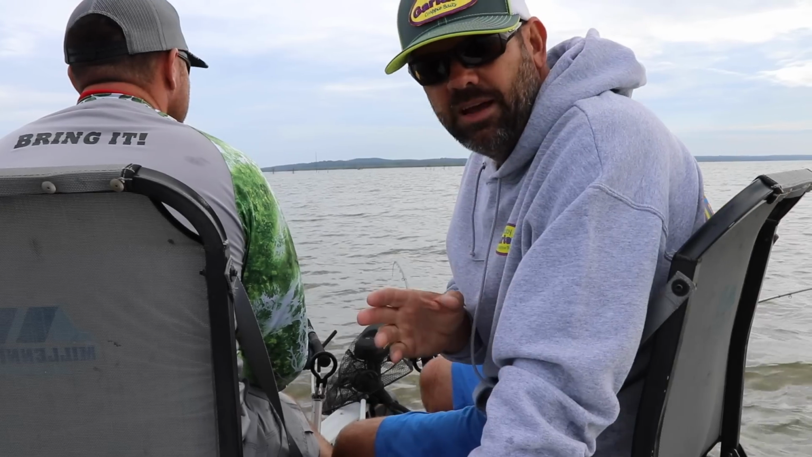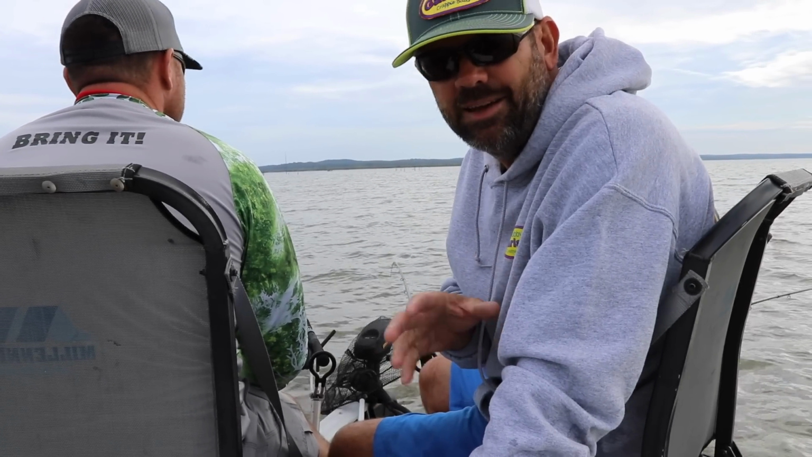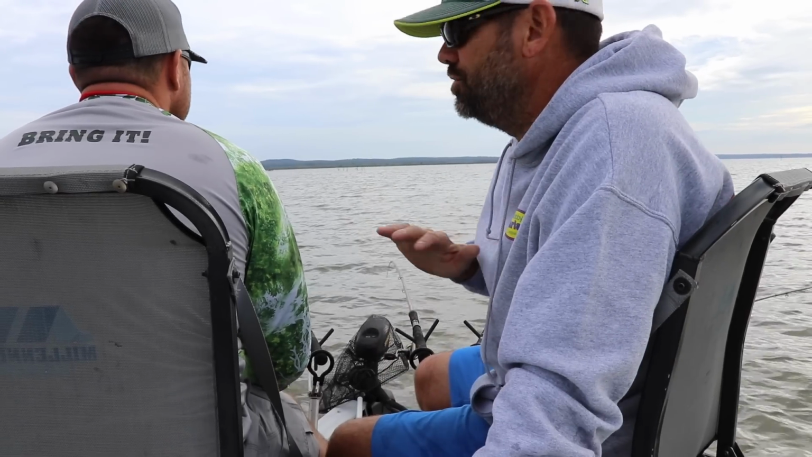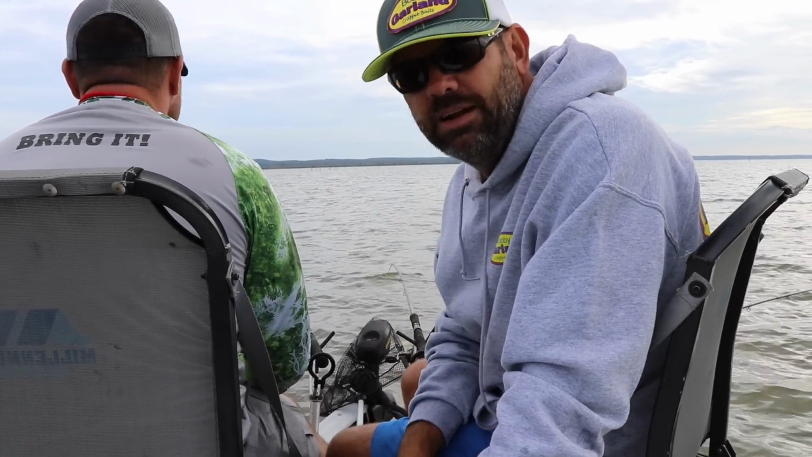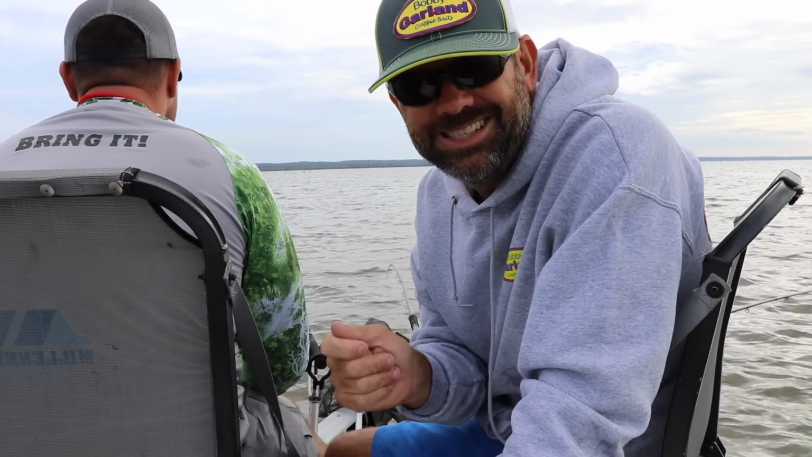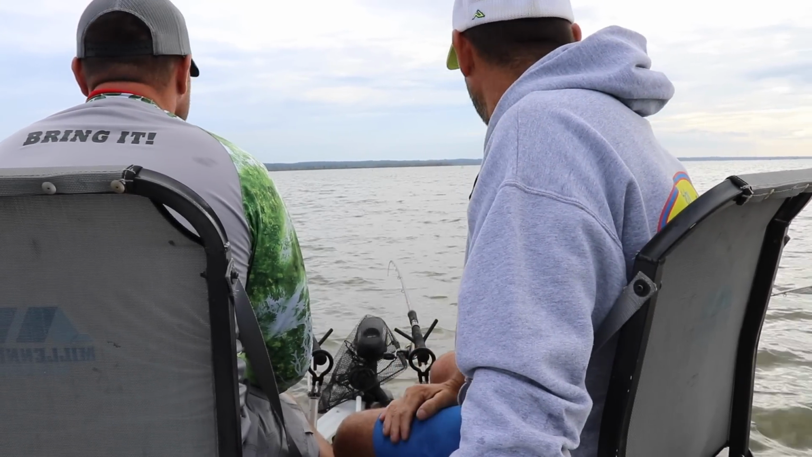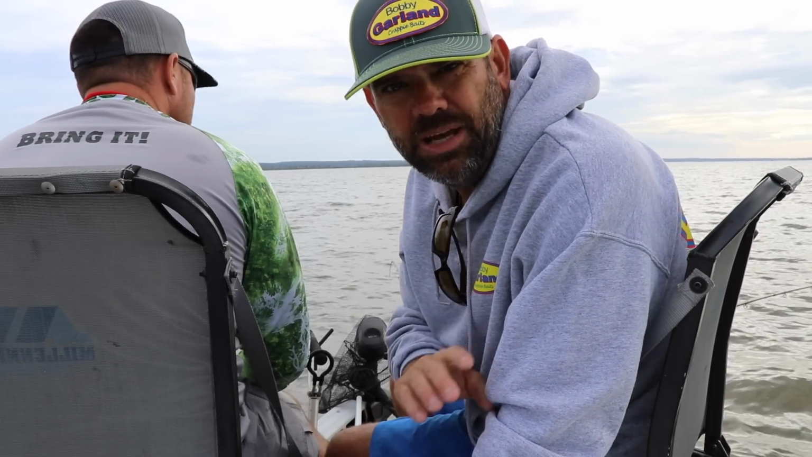We have our depth down. We found the speed that they like. They like going 0.6 miles an hour, just covering water. I mean, you think, man, they're never going to bite again. All of a sudden, you'll catch one of those giant Grenada fish. So we've been lucky. Grenada is a big, wide open lake.